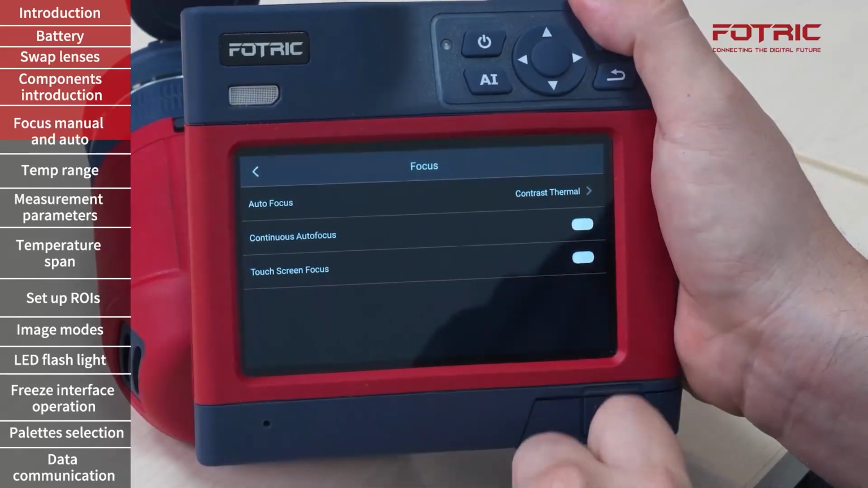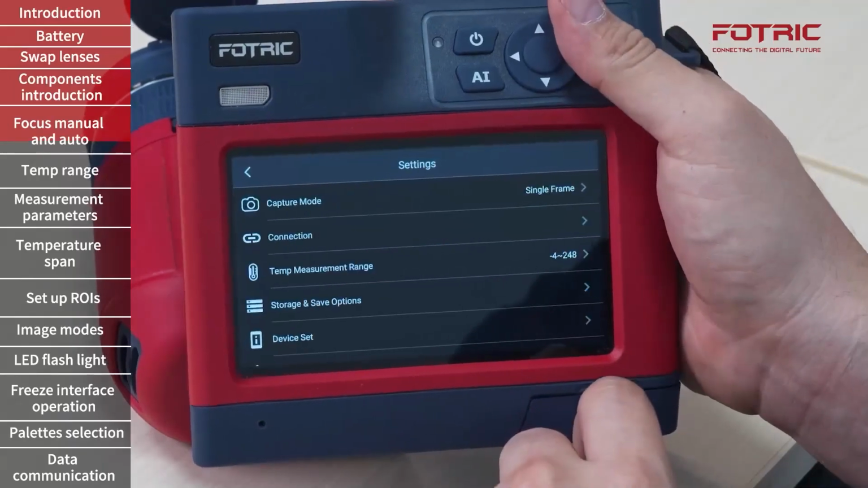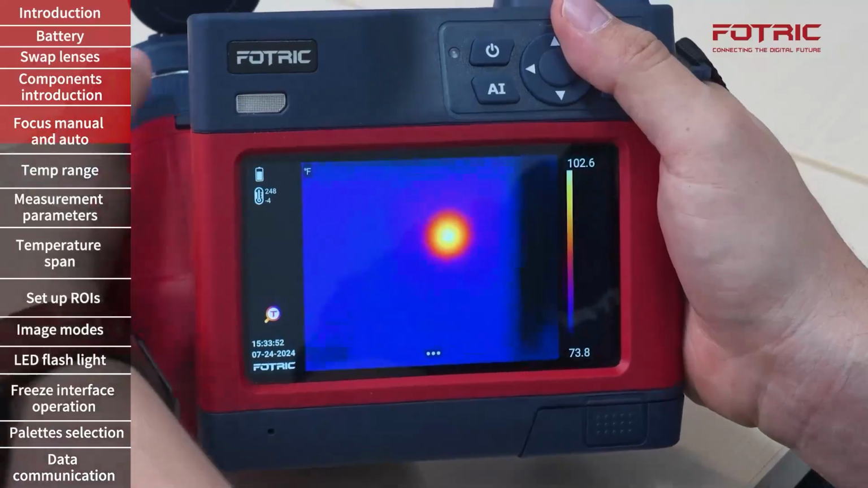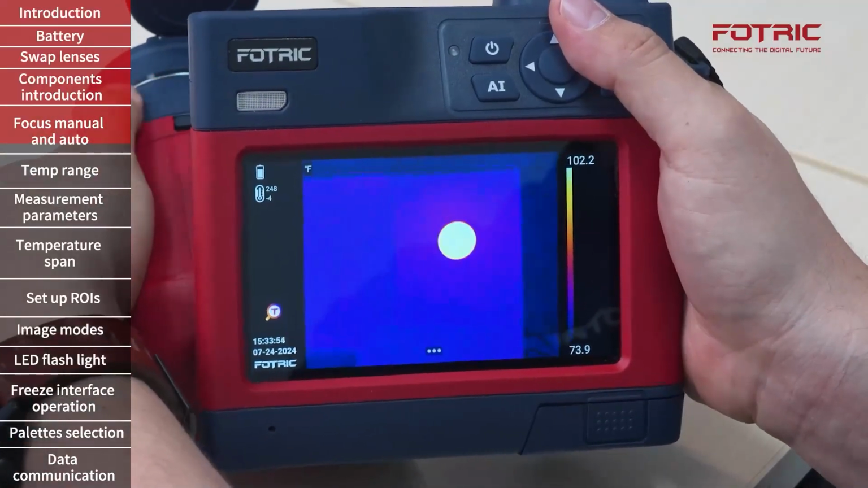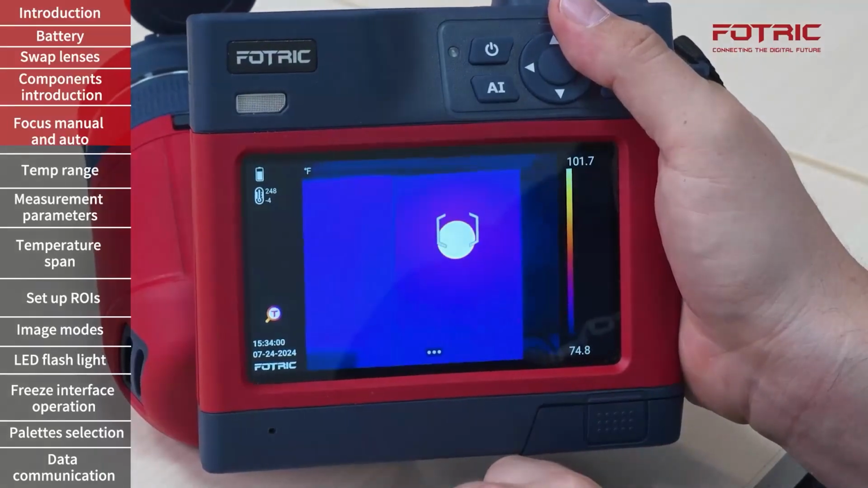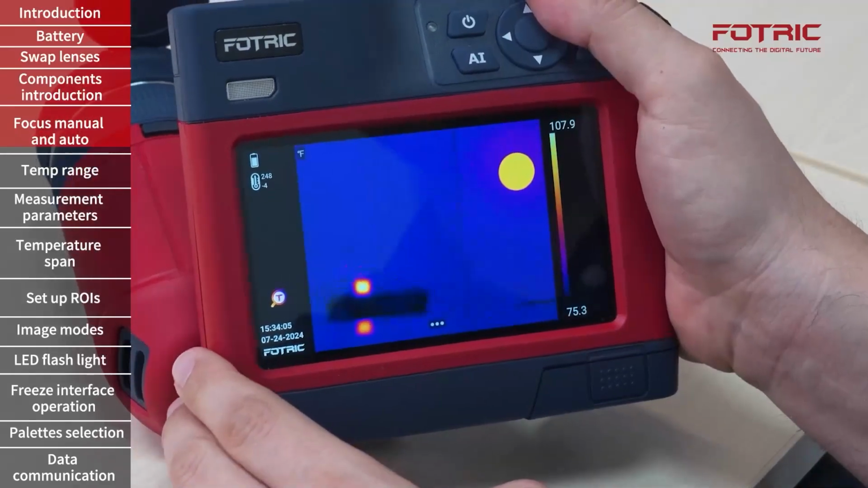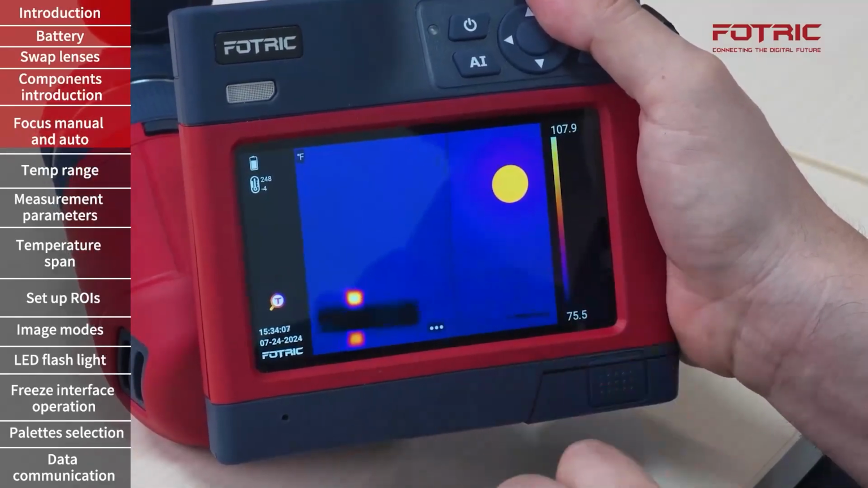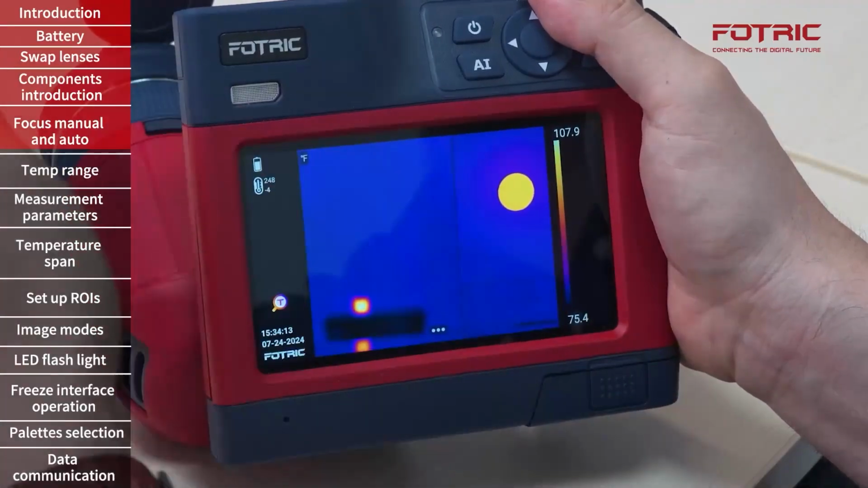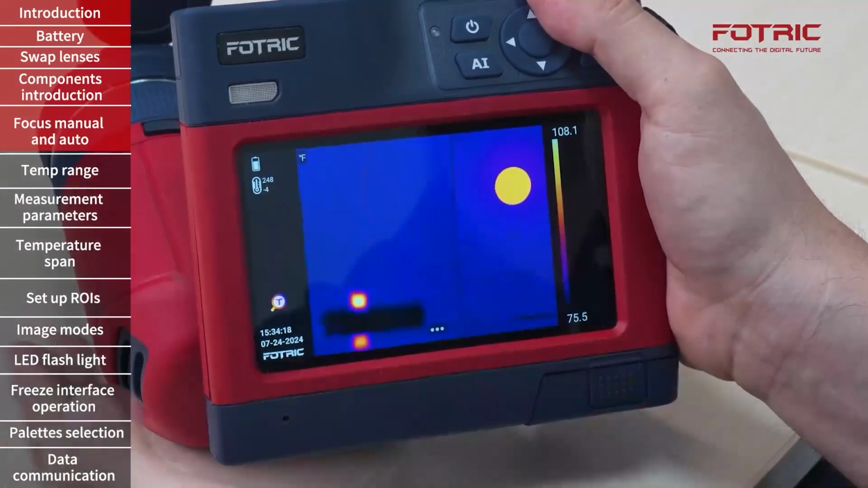Now, the third option for autofocus on a FOTRIC camera is touchscreen focus. If I activate that and my camera is out of focus, instead of adjusting manually until I get the focus that I desire, I can simply tap on the object of interest and let the camera focus on that specific object. This is particularly useful in situations like this, where I have components at different distances and I want to focus on one or the other. Professional thermographers will always prefer the manual focus because the autofocus might focus on objects they're not interested in.